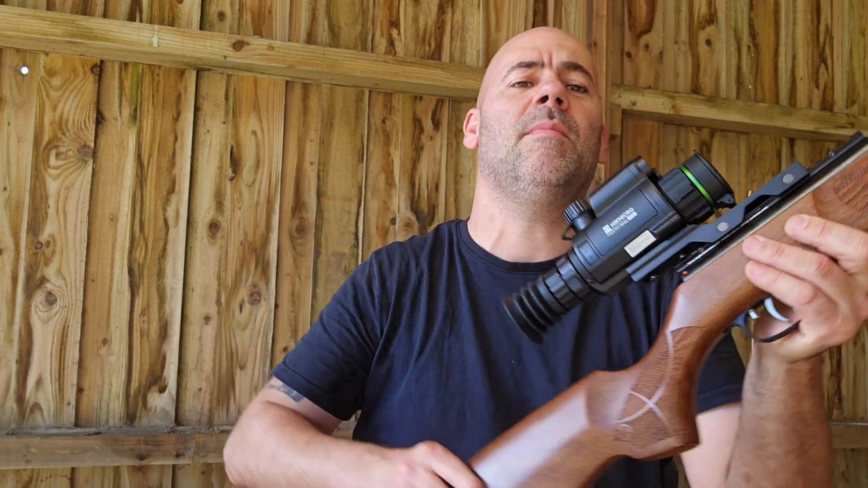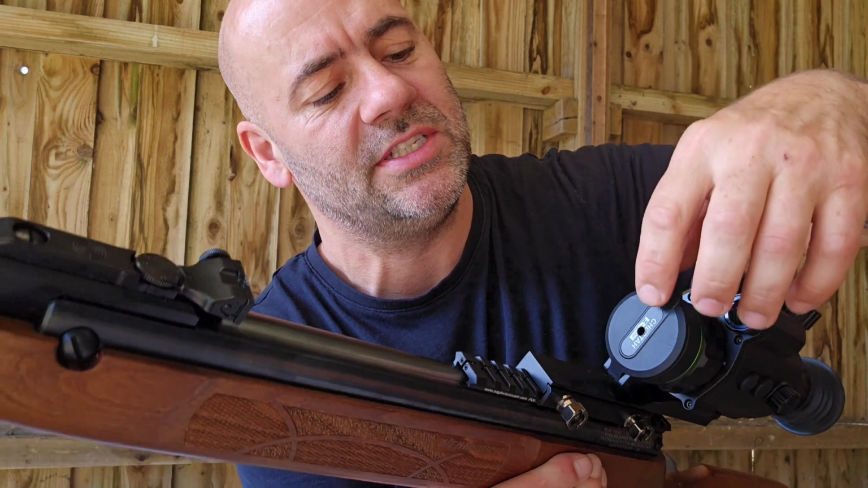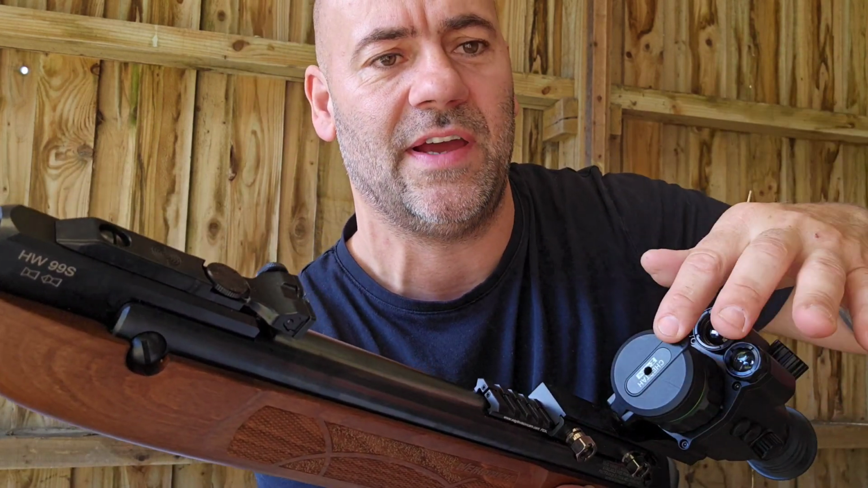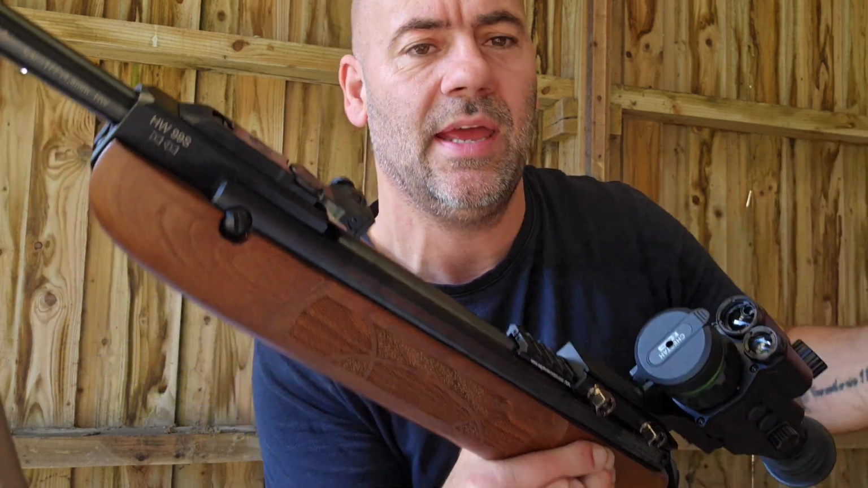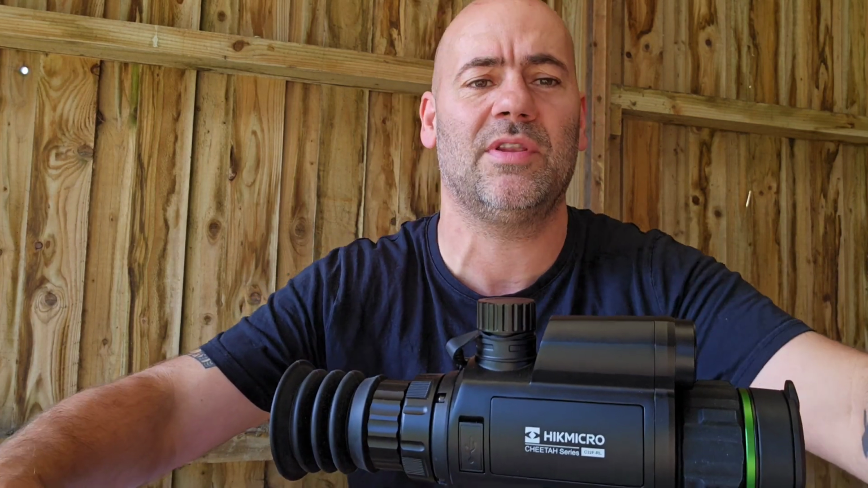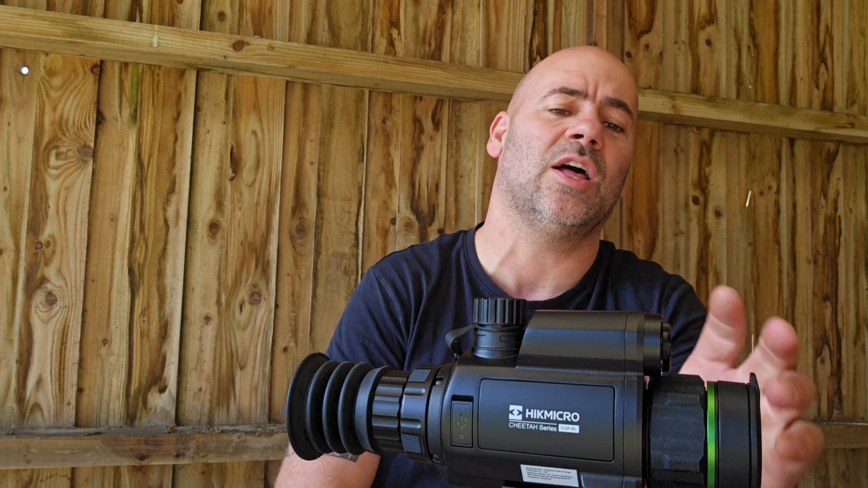So if you remember, or if you want to just take notice now, what I've done is same as the ATN. In the end cover there, you don't have to do this, you can find the cap. I've drilled a little 8mm aperture hole there, and so when you zoom out, that will sharpen up your picture a good bit compared to if you weren't. Now it's no use in night mode, it's simply just for daytime. So I've done that, and that has helped improve the imagery a little bit. So just a little tip for you guys if you're considering buying one of these.